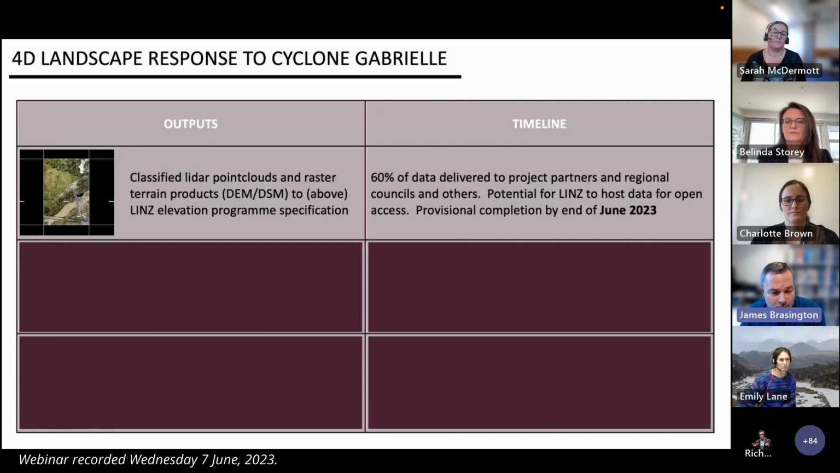So in terms of the outputs, where we're going with this, we are providing essentially data products that are above the LINZ elevation program specification. So that's classified point clouds and raster elevation products. Most of those data already, 60% of them, have already been delivered to our project partners and regional councils, and then the rest we hope to have supplied by the end of this month if we work as effectively as we can. There's about 60 terabytes of data to process, so it's taken a while.